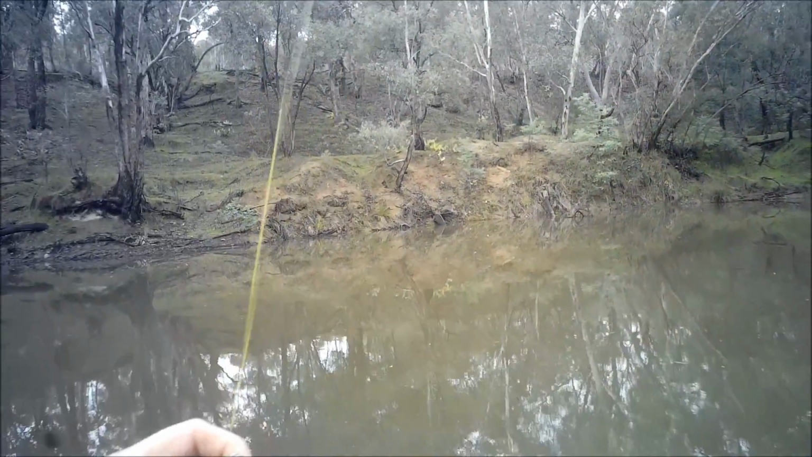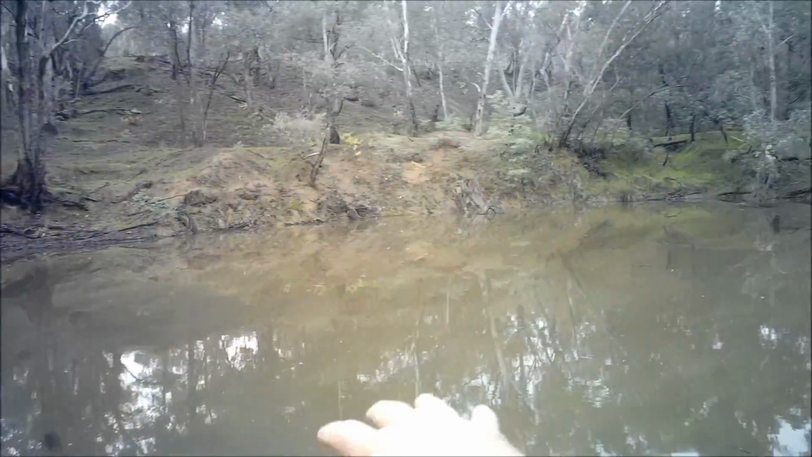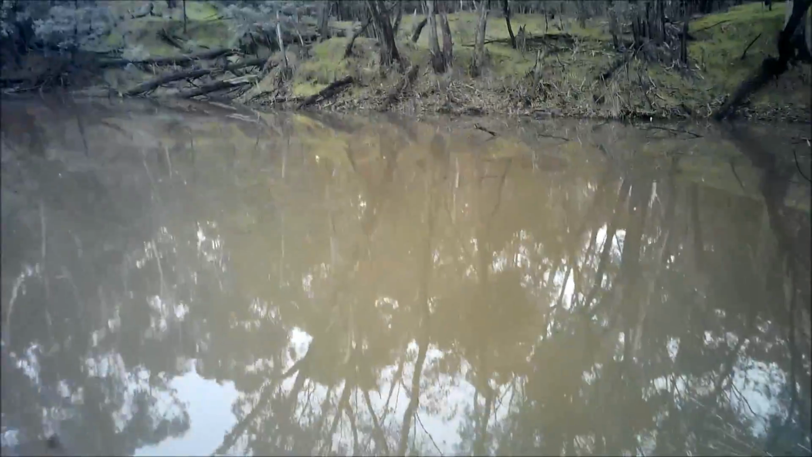I didn't need to know how deep that is, but I'm glad I did. Just by using this sounder now, I can tell you that it's about 15 feet out in the middle. There's a smooth bottom, there's not very many snags. Most of the snags are around the edges, where trees have fallen in over the last probably 150 years since the hole was dug. So if I'm coming here to chase redfin, I know where they're going to be.